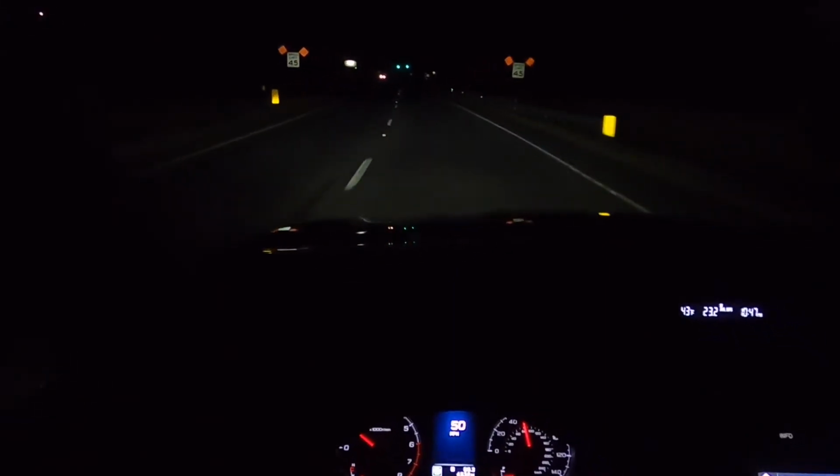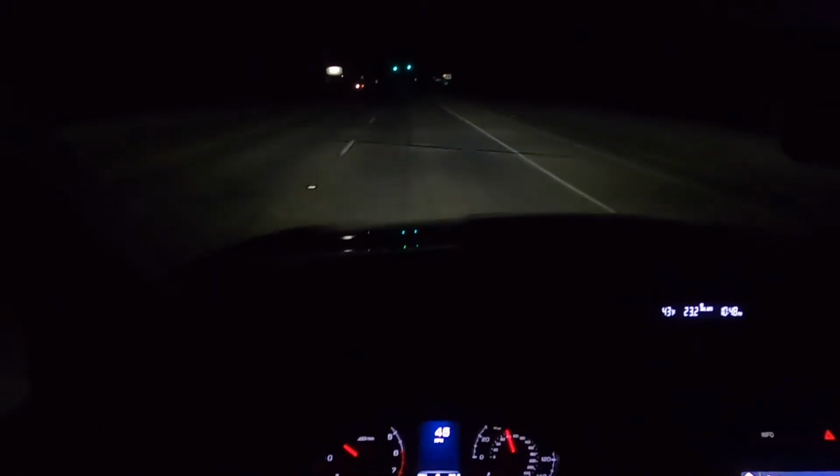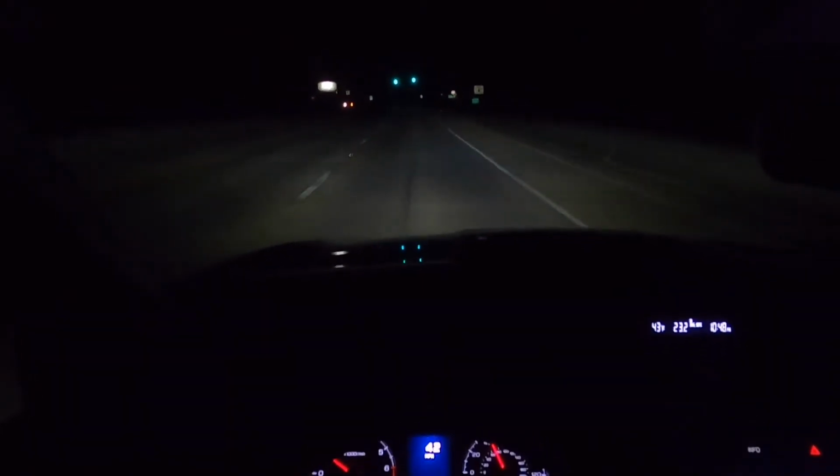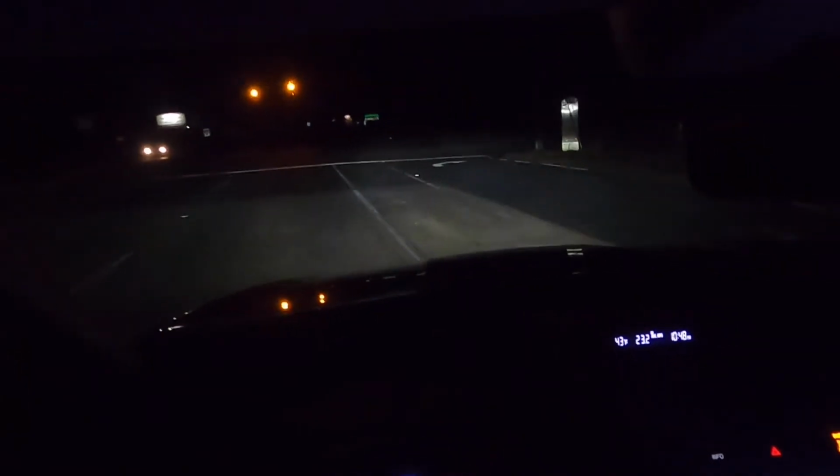Lane keeping assist, I had mentioned on the Tucson, it's very precise. It's still pretty good in this vehicle, but at one point it did actually send us into the other lane, and so I mean there have been some times where this could be a little more refined.